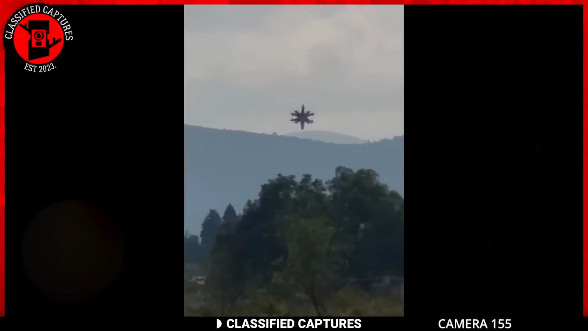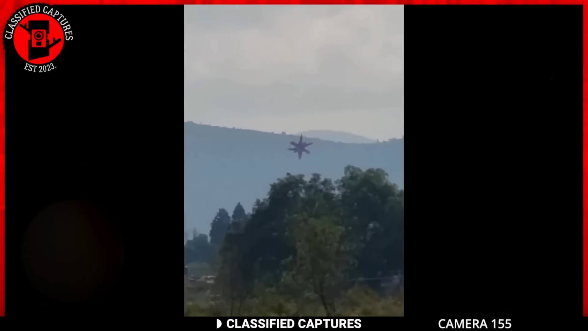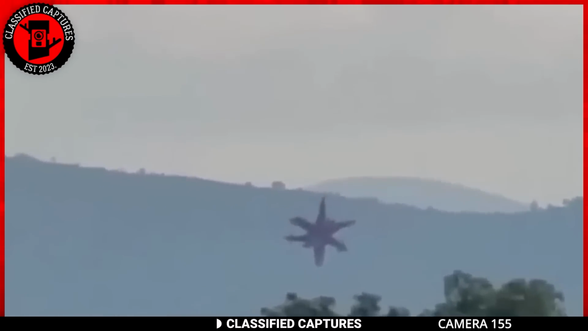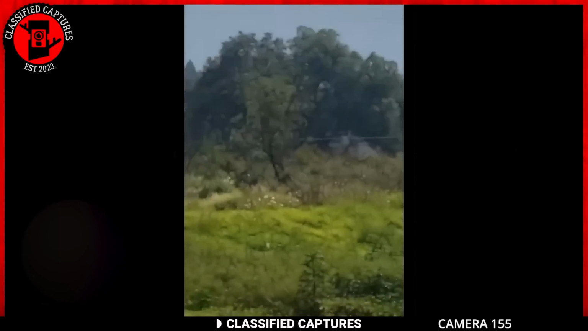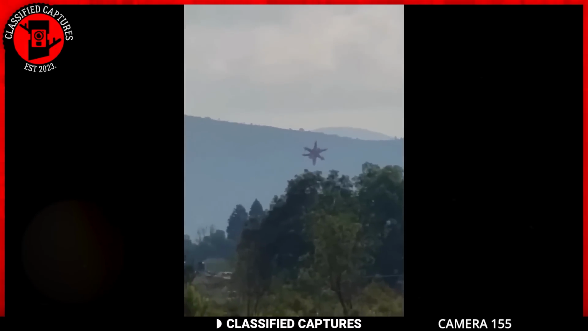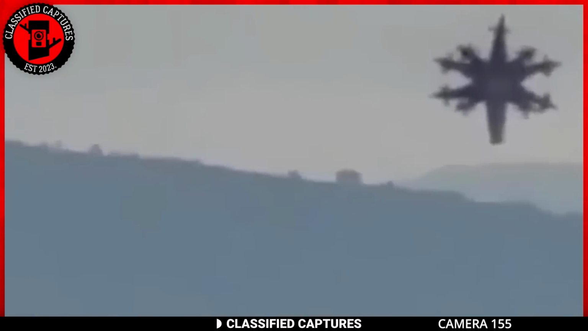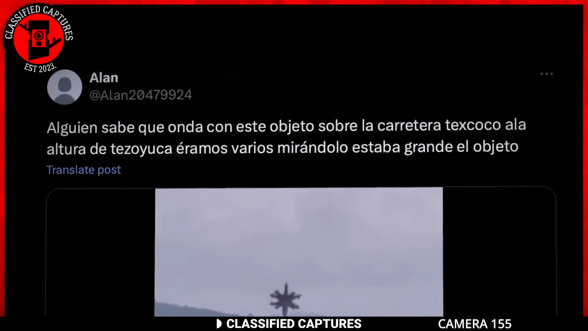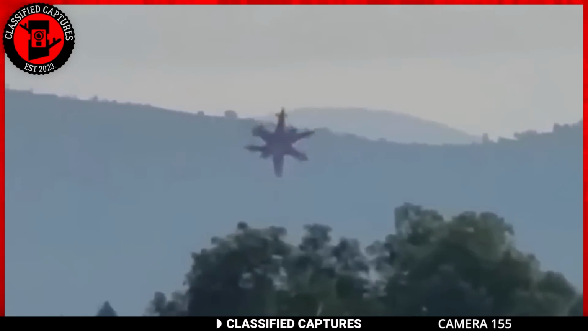Next, you might want to hold onto your sombreros because we've got a celestial spectacle in the Mexican skies that's sparking quite the debate. In the footage, you can see a strange star-shaped object gracefully descending behind some bushes. It's the kind of sight that looks like it's straight out of a sci-fi movie. As the footage circulates, opinions started pouring in. Some pragmatic folks suggest it might be a balloon or perhaps a drone, while others with an extraterrestrial flair throw the idea of an alien craft into the mix.